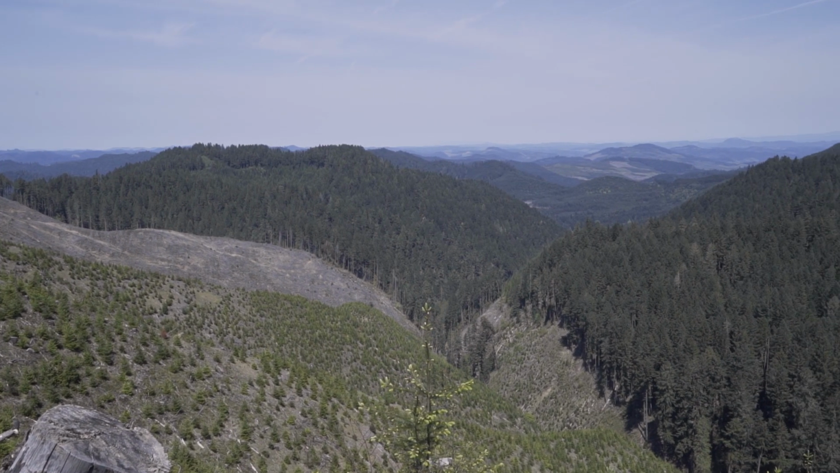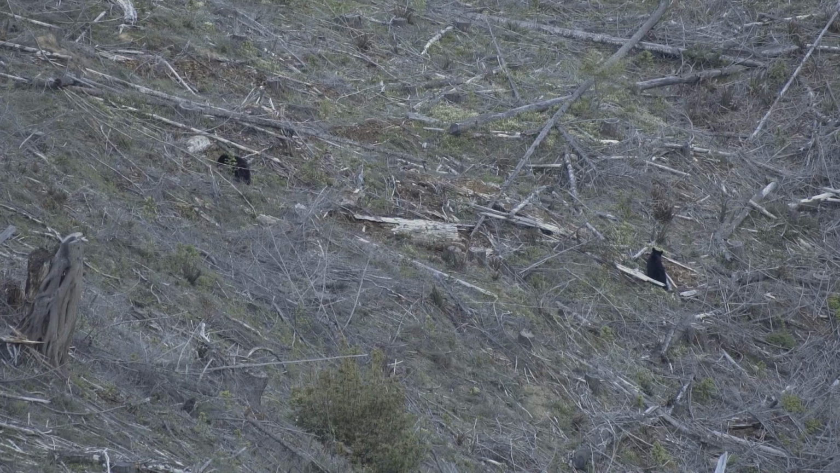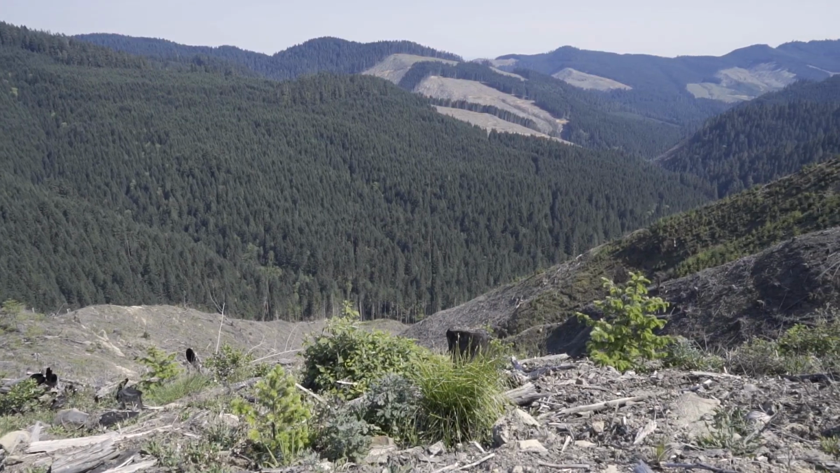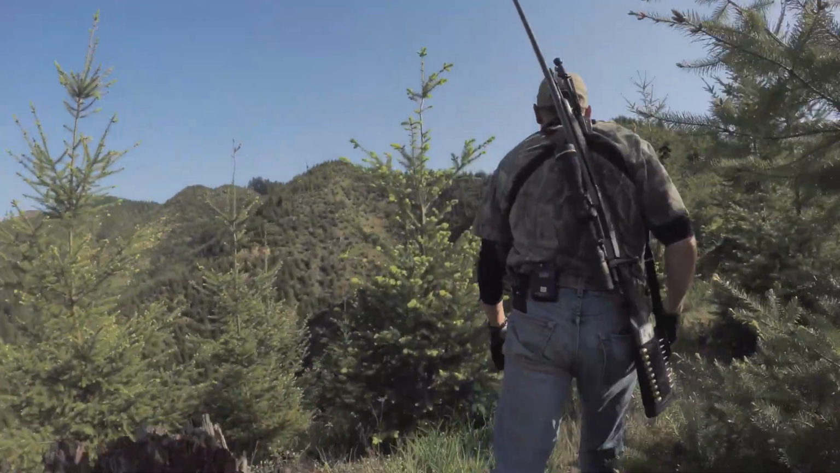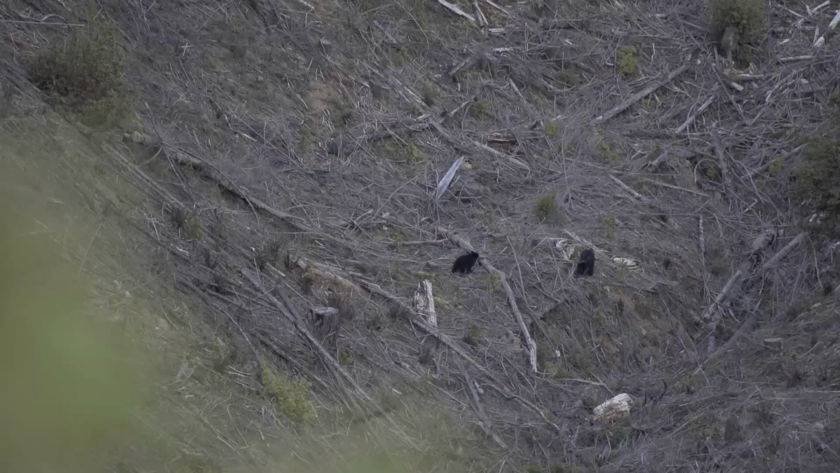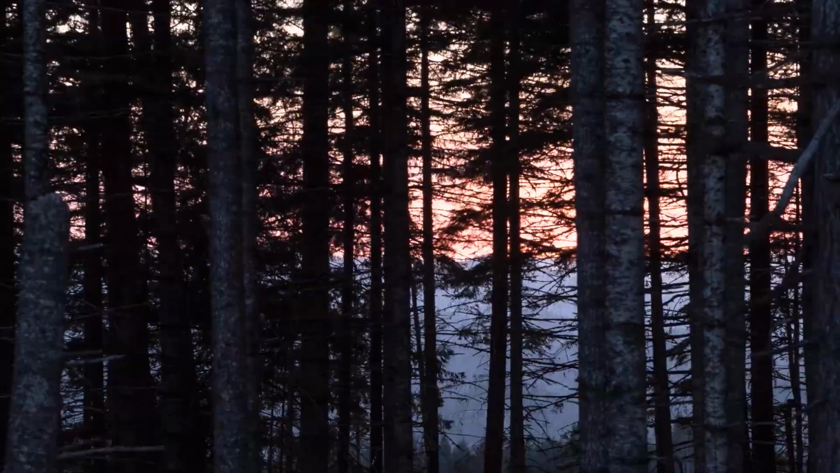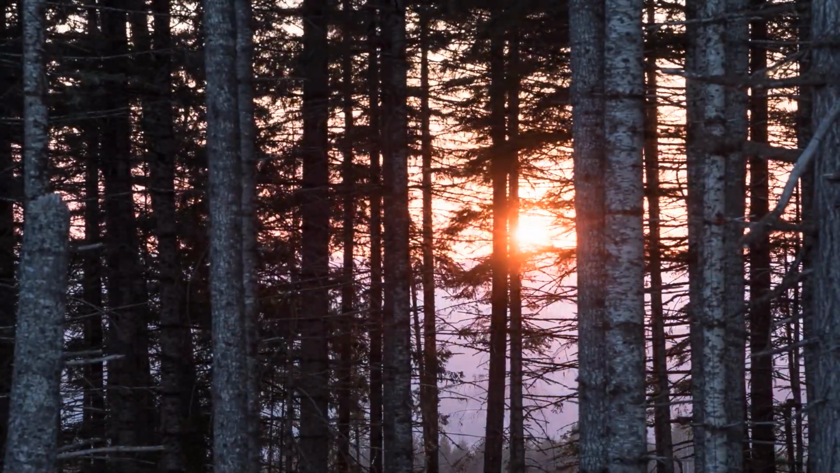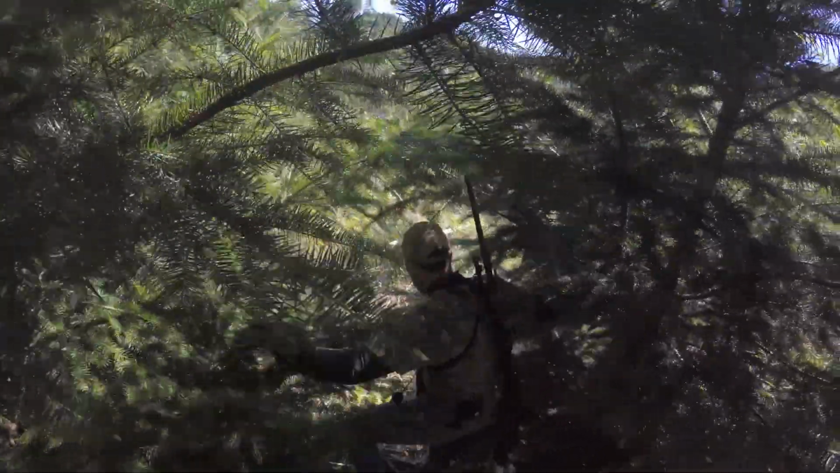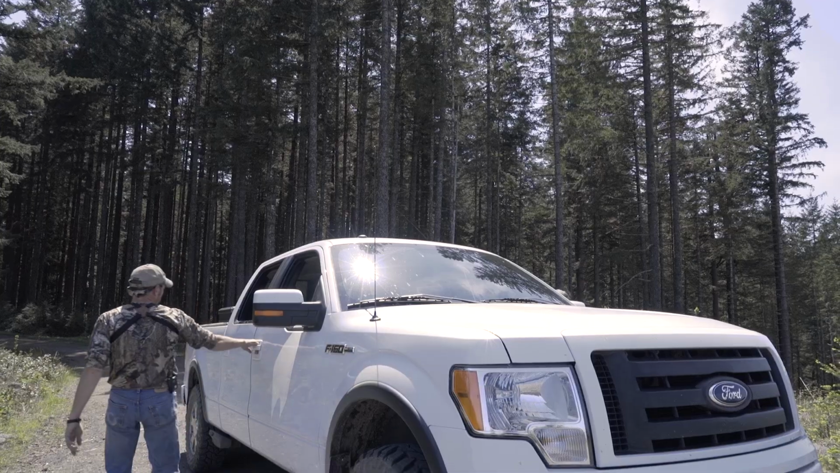You know, I've been hunting the coastal mountains of Oregon all my life. Even my boys have been hunting all their lives. We grew up here. Oregon spring black bear is probably one of the most challenging hunts we have here in Oregon. Due to the steepness of the terrain and the growth of the vegetation, Doug fir trees can envelop a unit in six to eight years. So we're constantly moving, finding new areas to hunt.